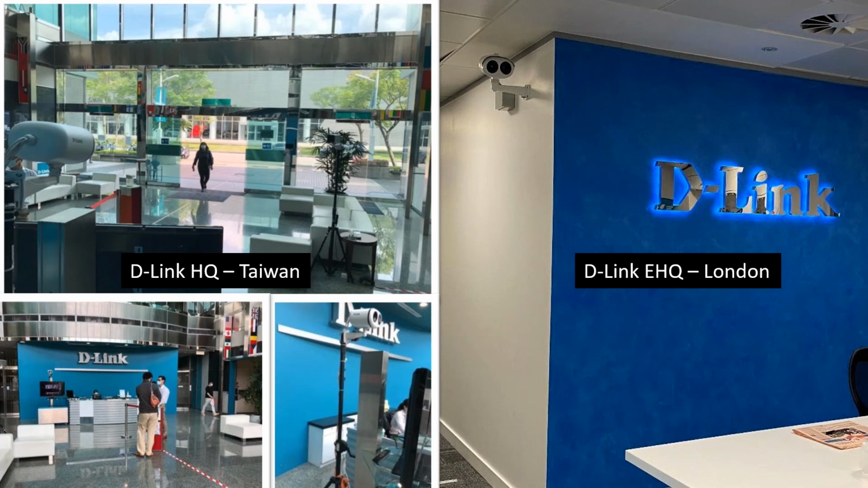These cameras will work better if they're deployed indoors. I think that's a very common, a much better use is to use this indoors. You'll get much more accurate readings.